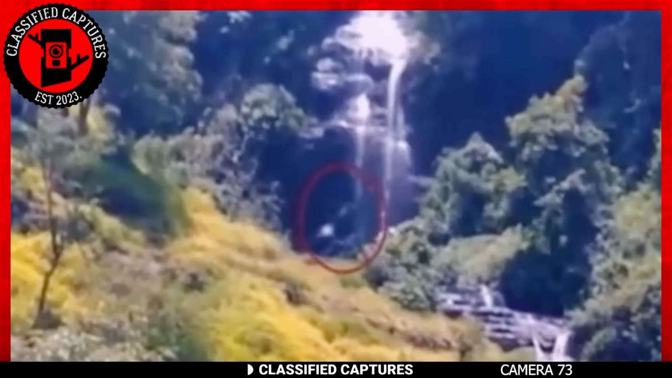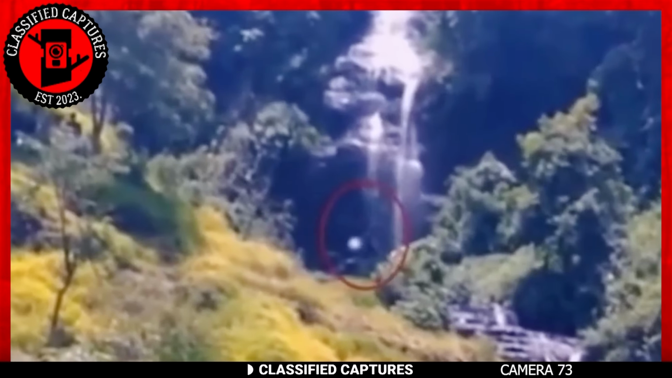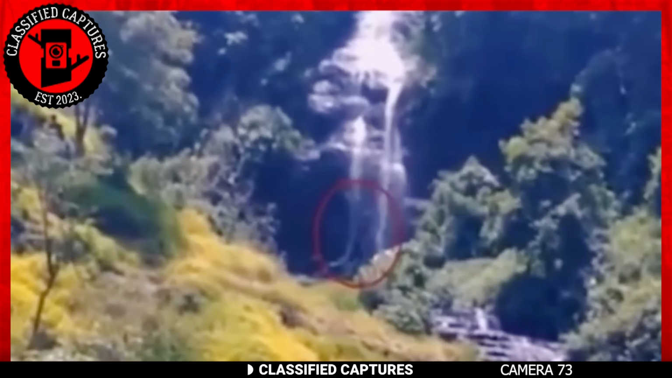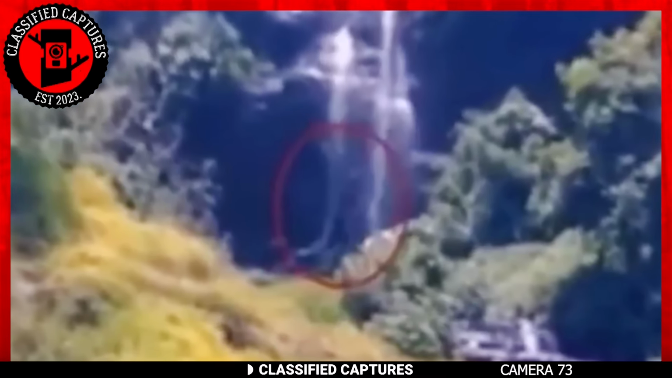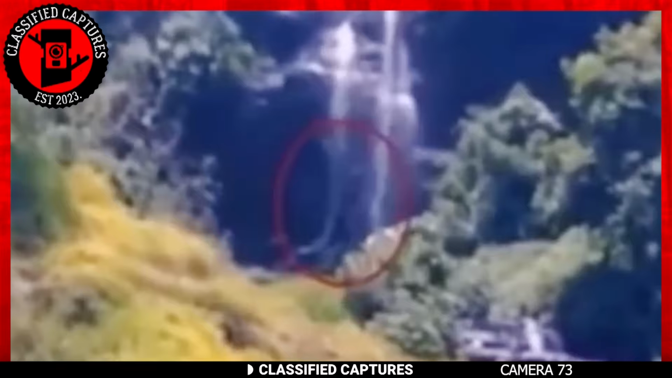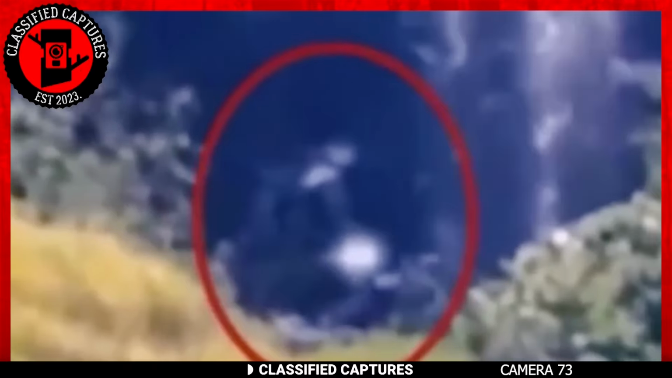You can see a huge creature walking across the field under the waterfall. The creature appears to be furry and bipedal. Looking at the distance and the size, this creature must be really big for it to be seen so clearly in the woods. This ruled out any speculations of it being an ape.